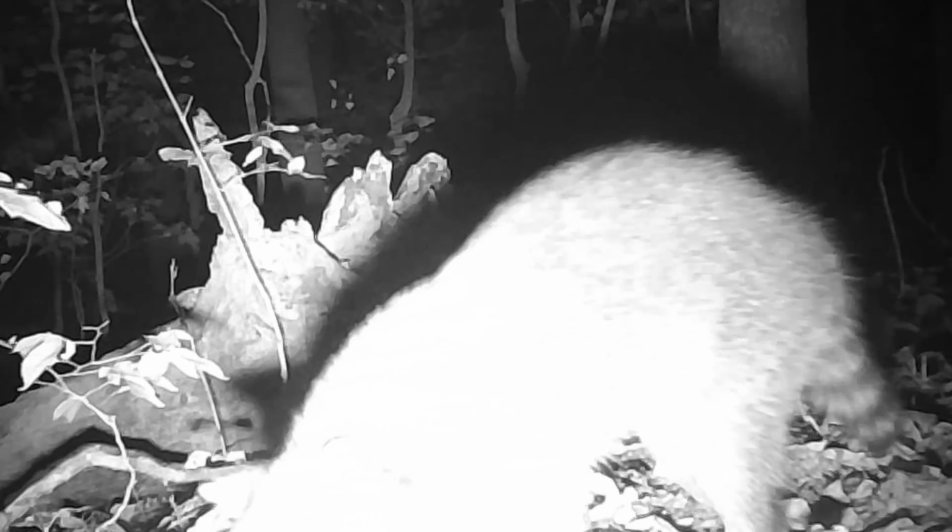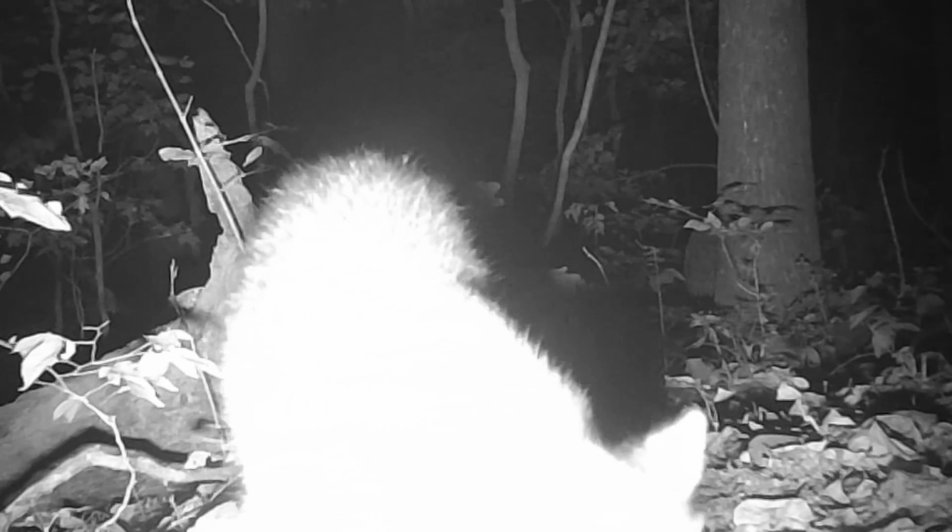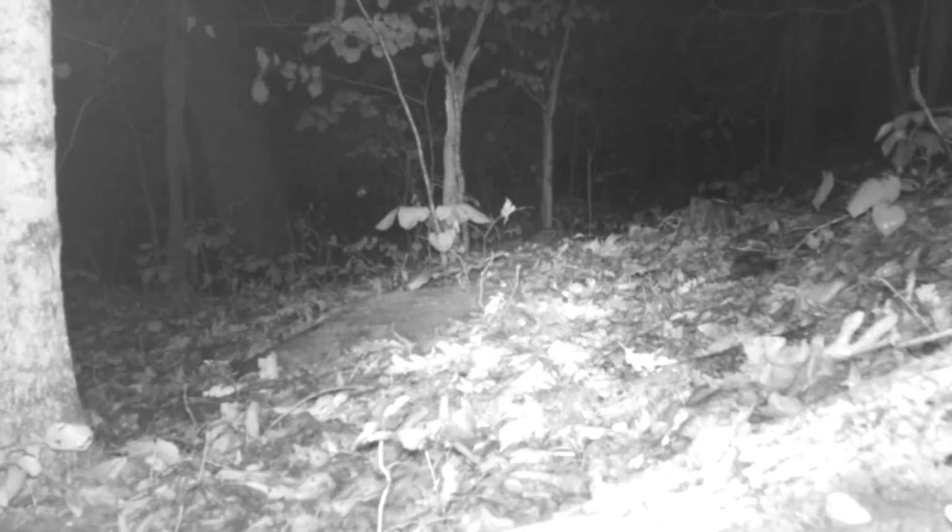And they just go from camera to camera, seems like, working their way down this ridge. You liable to see them anywhere. All this rain's washed up a lot of worms and stuff. They like them too, grub. And there's old Fred. Hadn't seen him in a while. And there's an old possum, old wet possum.